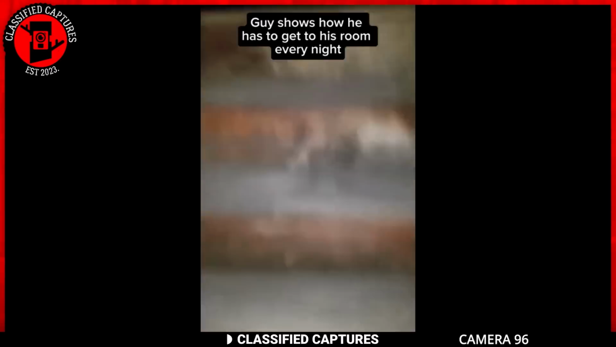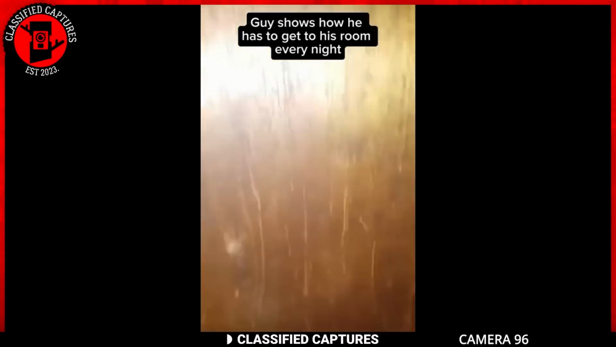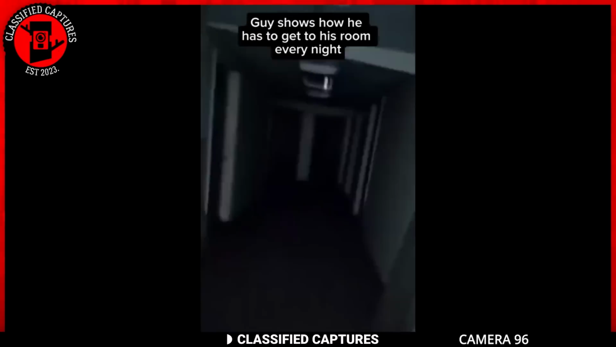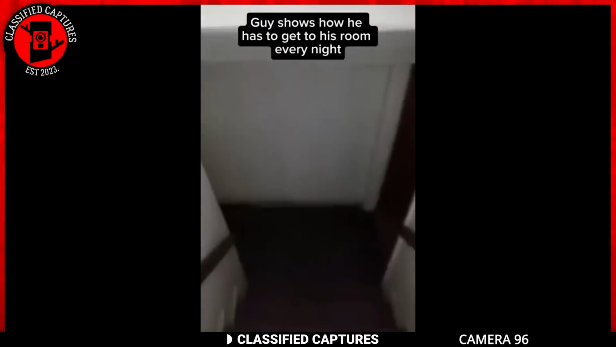When he finally reaches his destination, his room is very small. Just look at how confined the space is. The eerie walk to get there and the cramped quarters make it feel like he's living in a nightmare.